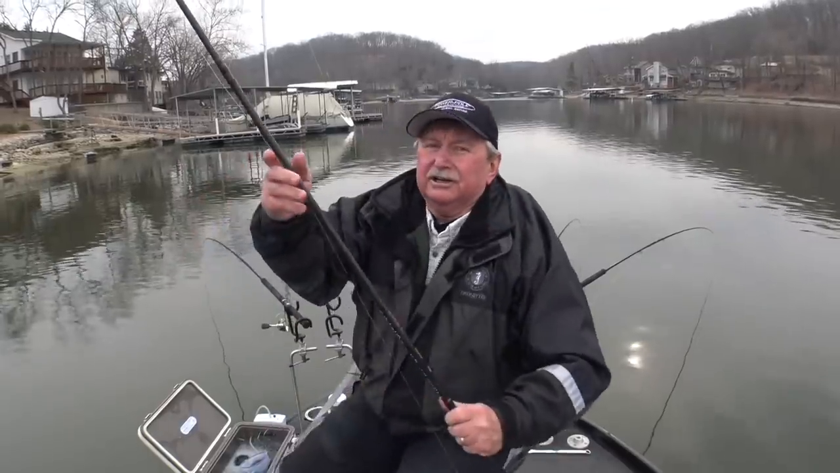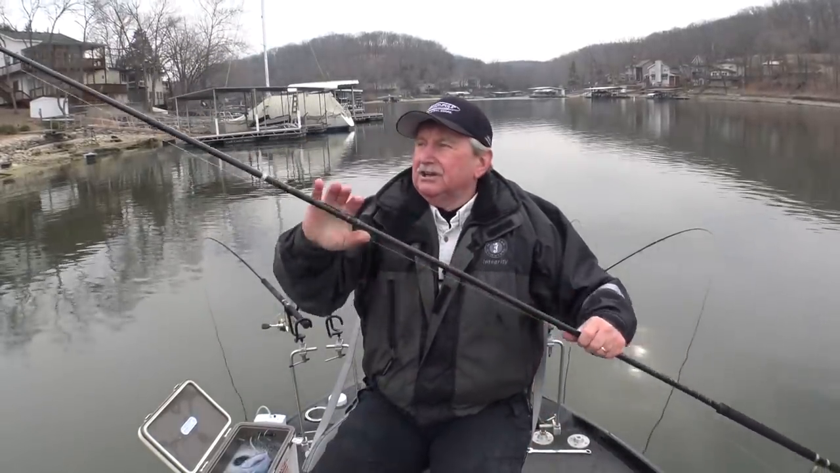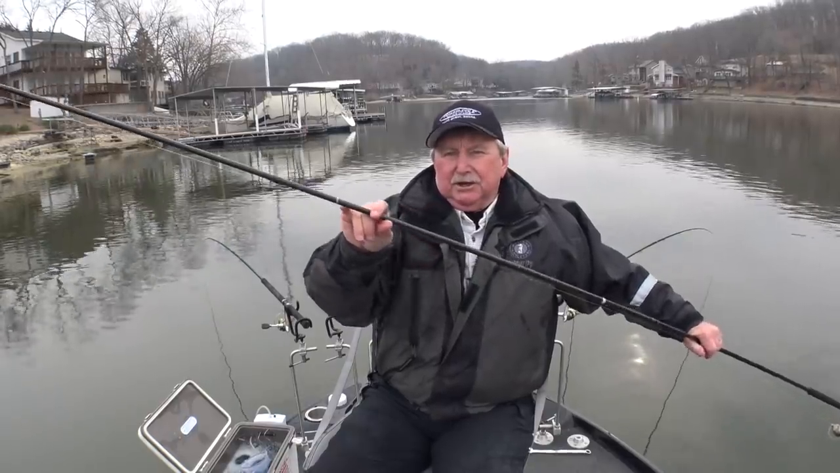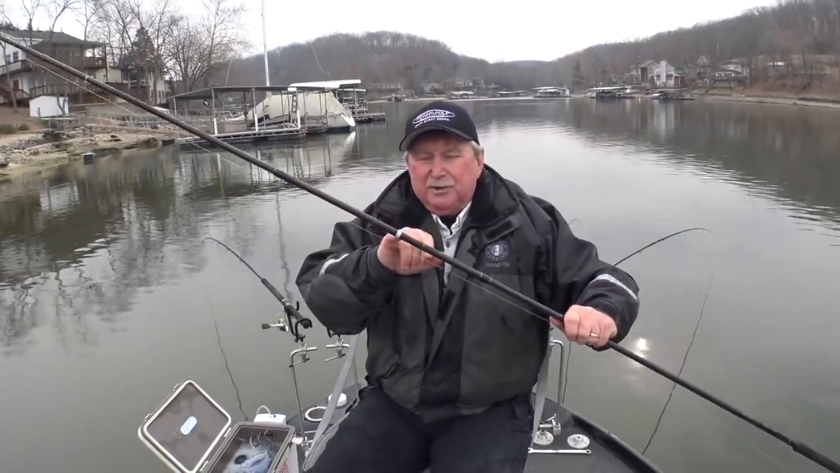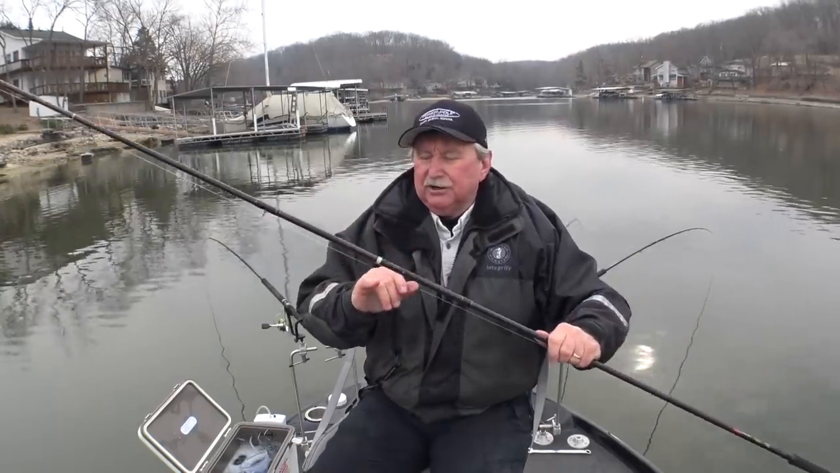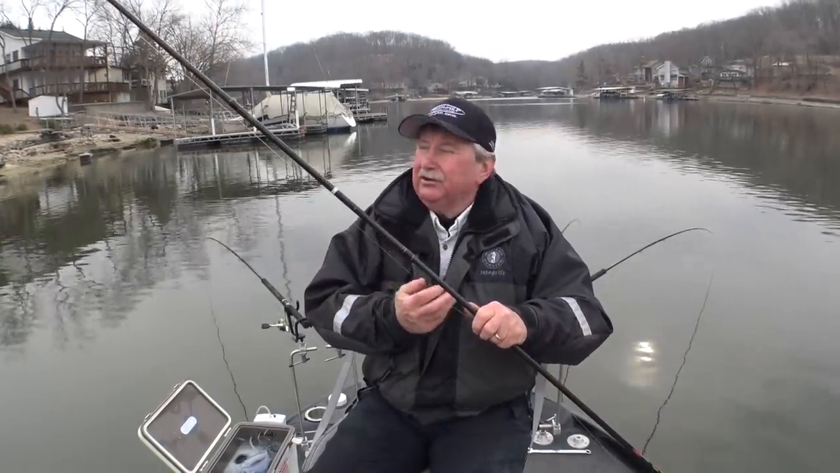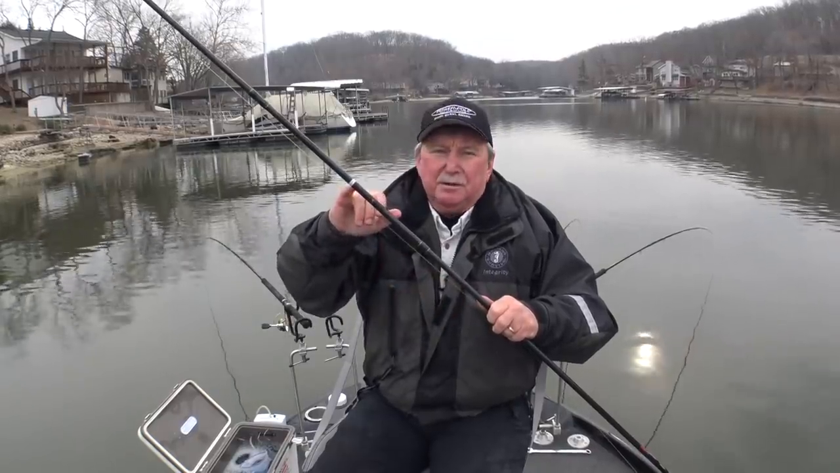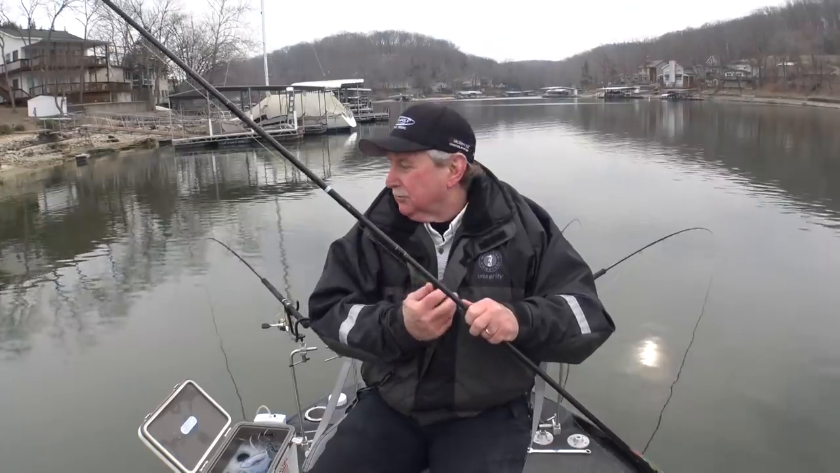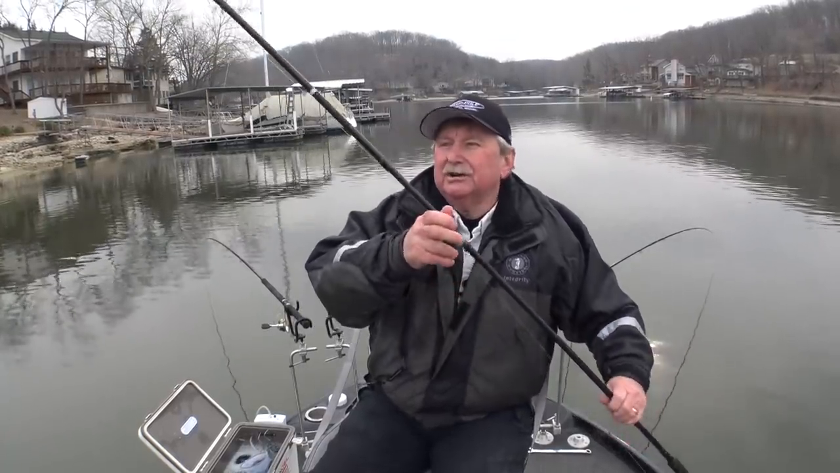Here's another little trick I do. These Ozark rods have yellow lines every 2 feet from the tip, but I always go to 10 feet and paint a big heavy white line just as a reference. So if I want to fish 8 feet deep, I put my bait right there, or 10 feet, then of course I know I got to have my bait down below. But it's just a general reference I like.